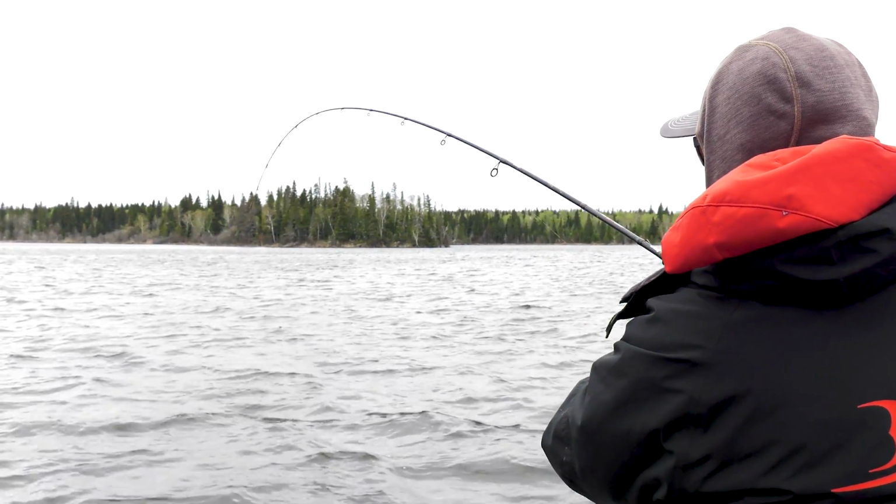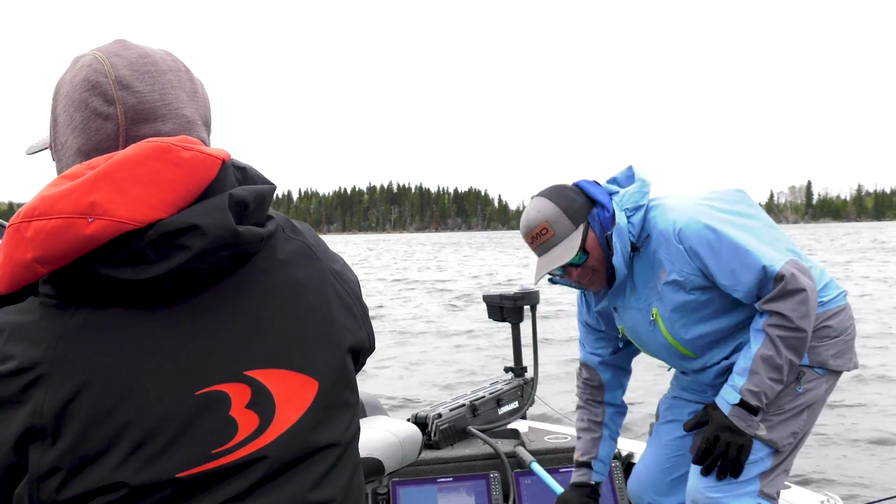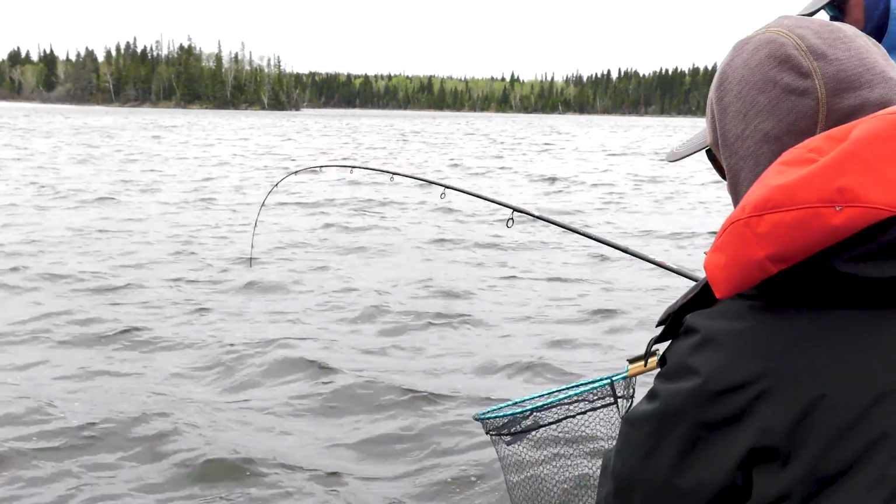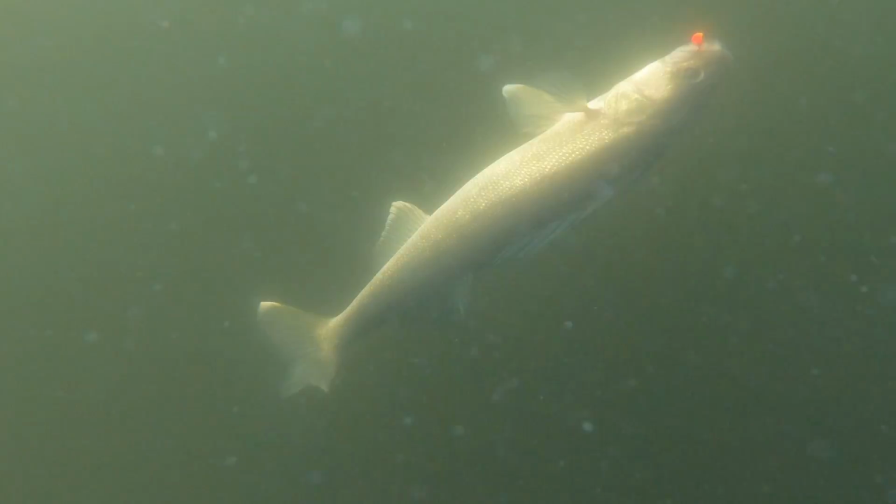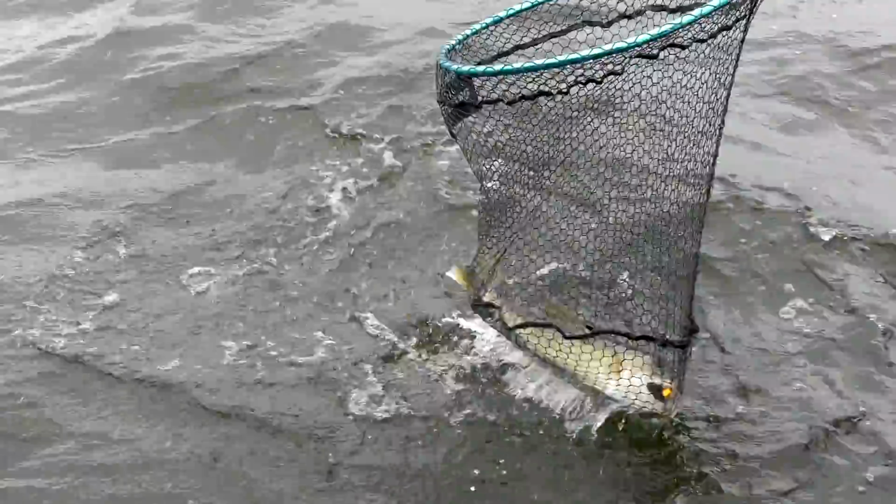Oh. Feels really nice, yeah. All right, I'll get the net here for you. Right on the bottom. Right below the boat. That's as good as it gets, huh? Bigger fish. Oh yeah, really nice walleye. Come on, baby. Oh yeah, look at that. Beautiful Manitoba walleye. There we go. Nice work. Thank you.